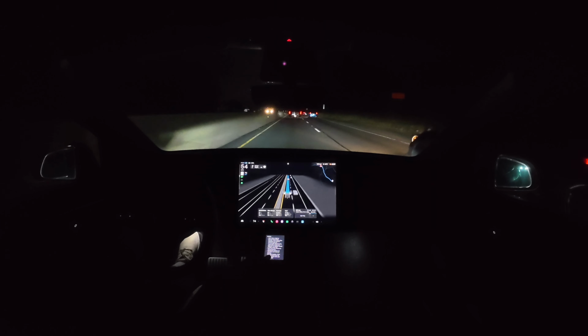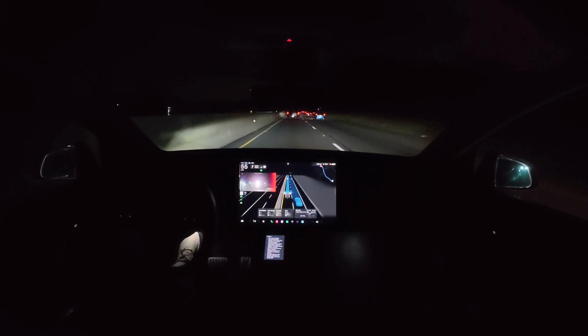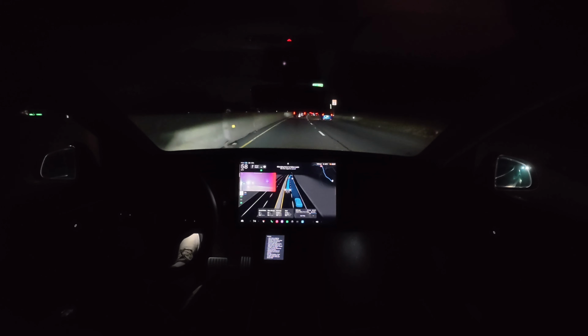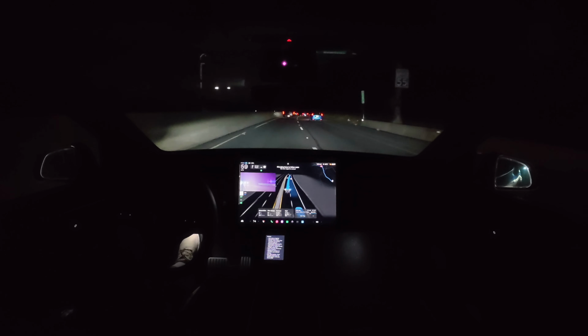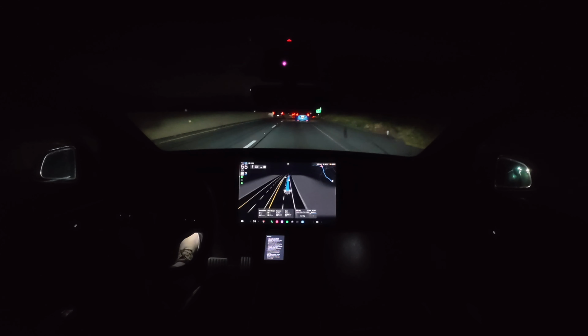So yeah, getting back to our changes here, the earlier and more natural lane changes are definitely a nice welcome improvement. We're getting over to the right here. It's sped up a little bit, so it kind of hit the accelerator and squirted in between these two vehicles. That actually did a pretty good job.